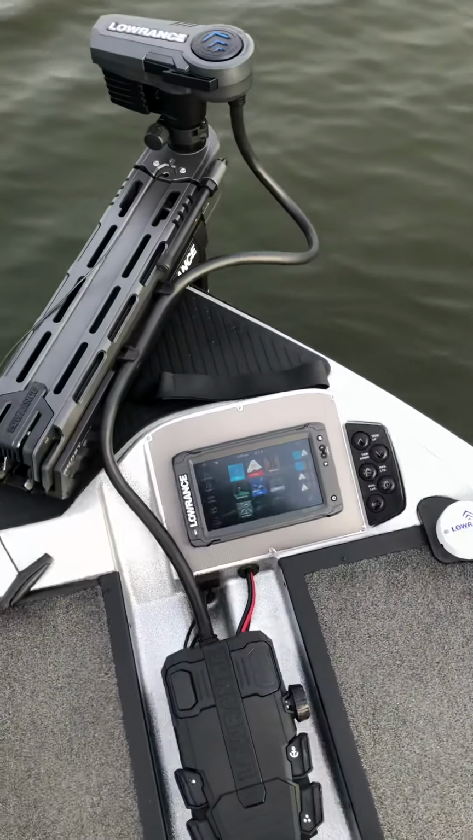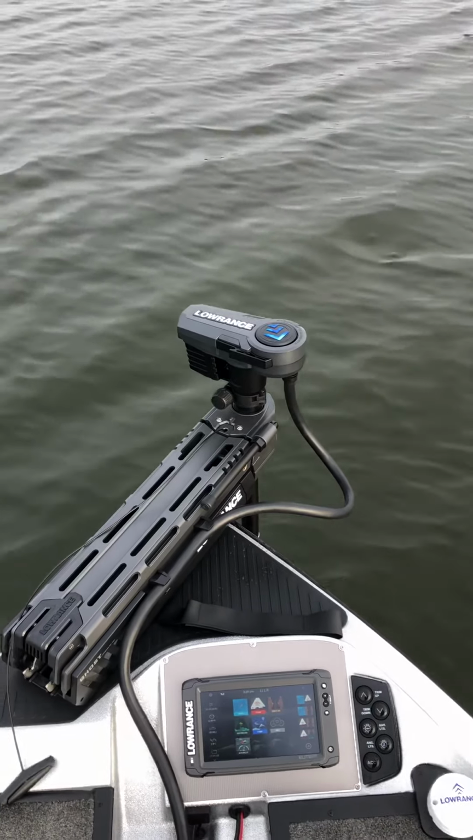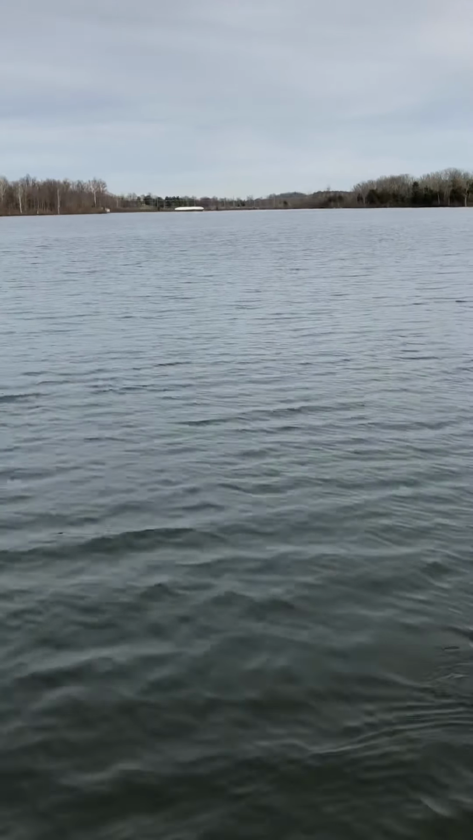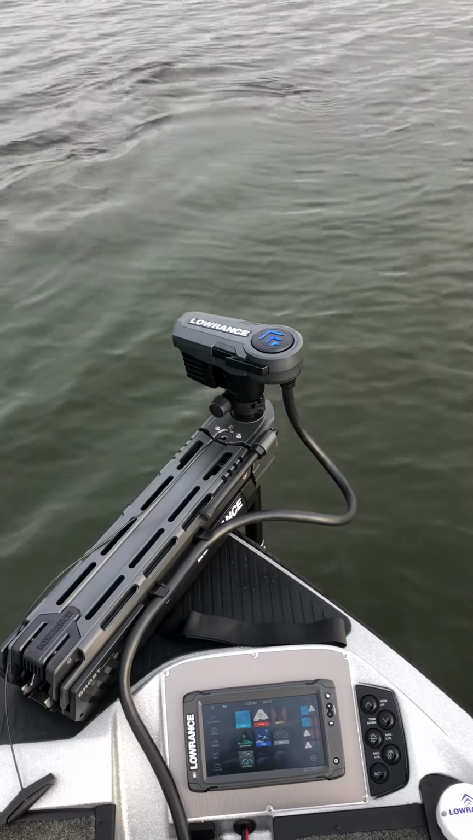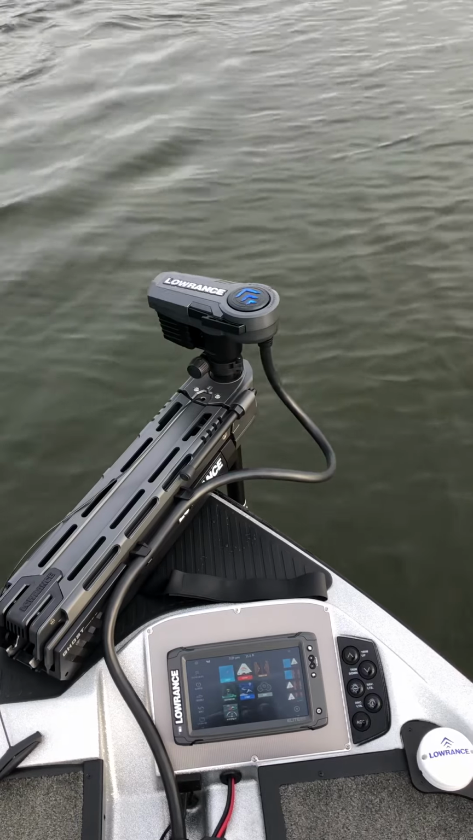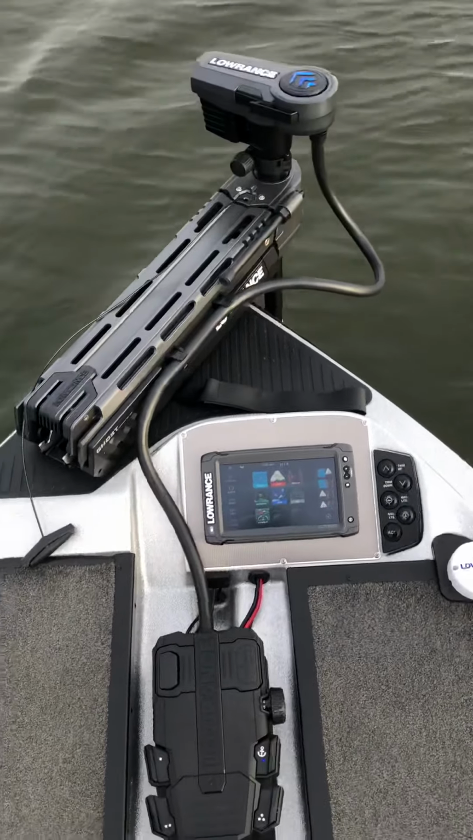And I've used spot lock a few times today. Granted, it's not very windy, but it has kept me exactly where I am. I'm pointing right now into the wind. I don't know, it's maybe 7, it's not that much. But you'll see the motor is gonna adjust here. From the back of the boat, you don't even hear it. I mean, I'm right here on top of it, so I hear a little bit of audible, but it's doing its thing. It's keeping me right in this spot.